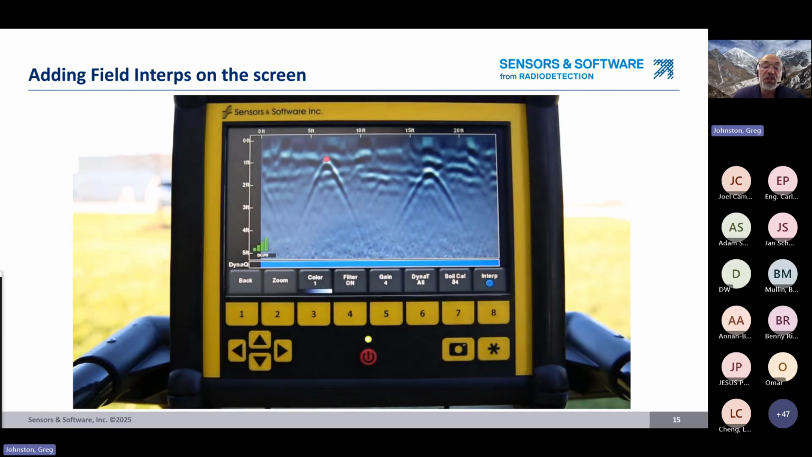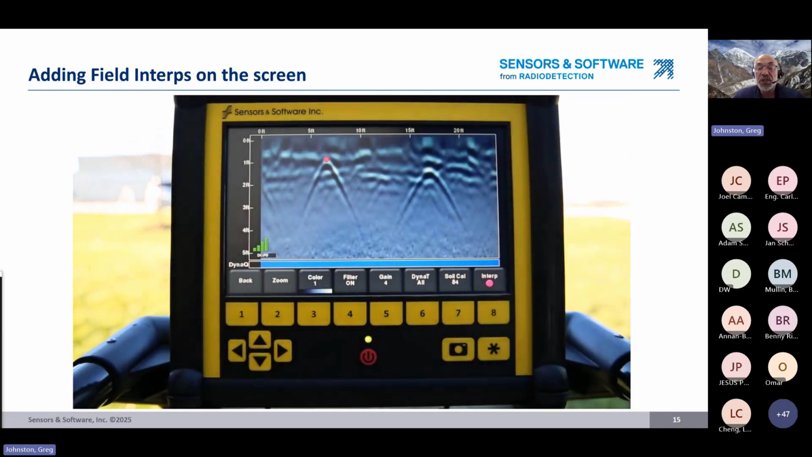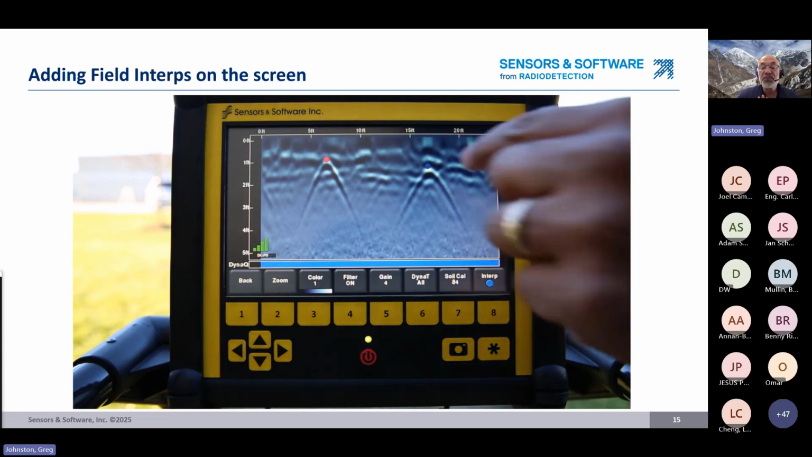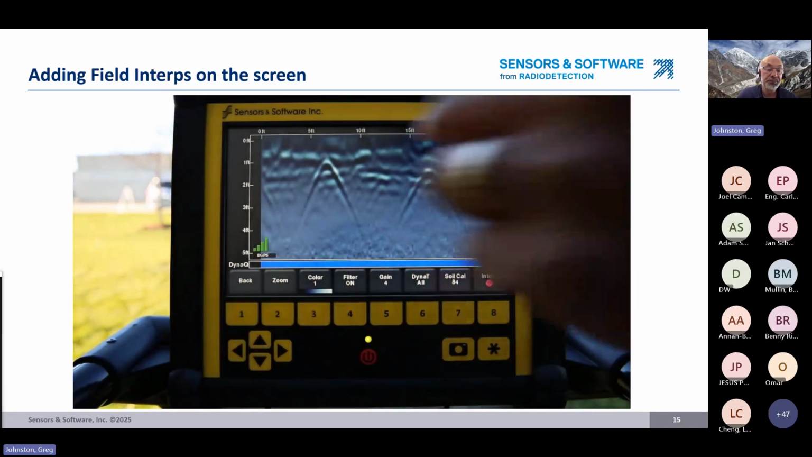So in this case, we see two hyperbolas on the same line. So they must be two separate utilities. Therefore, we add interpretations with different colors, pink and blue in this example, to keep them sorted out when we view them in a map view.